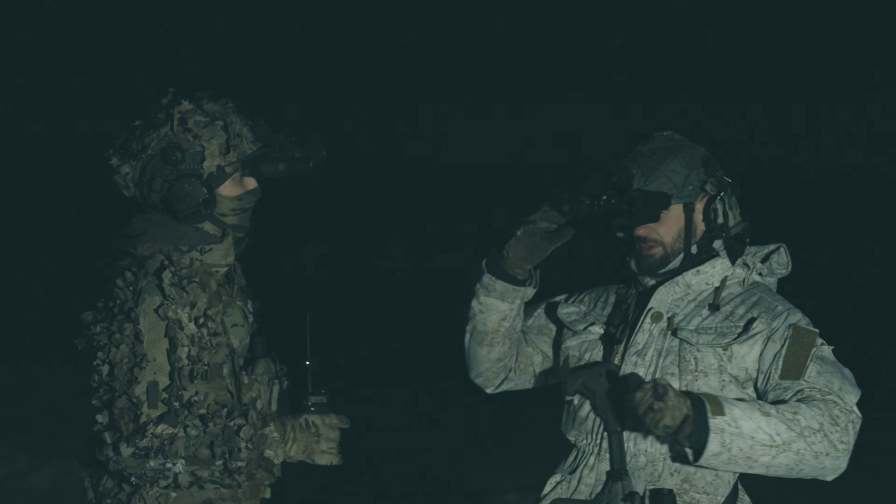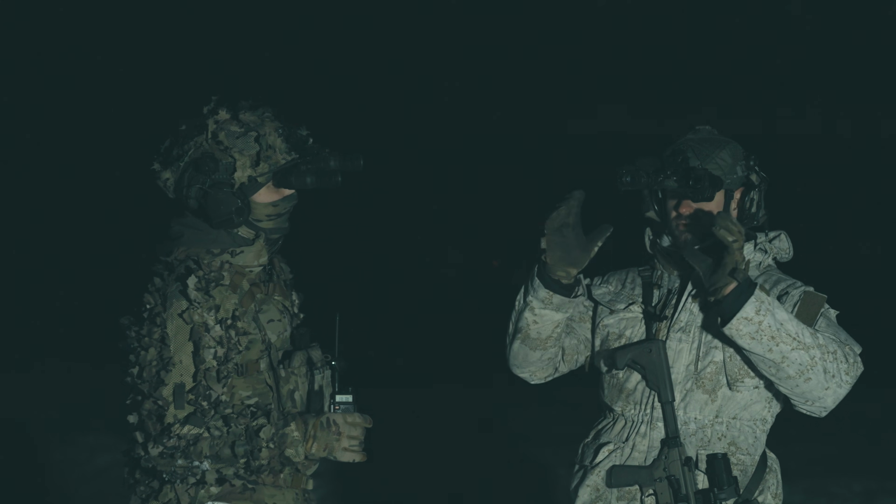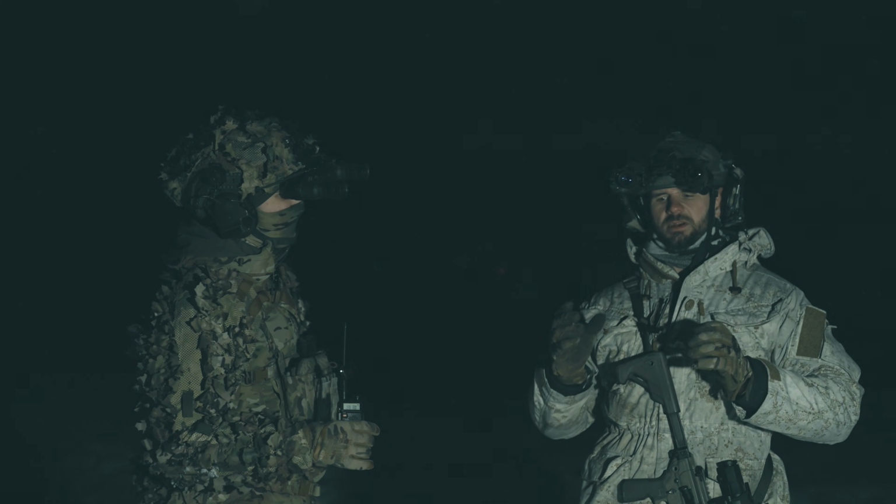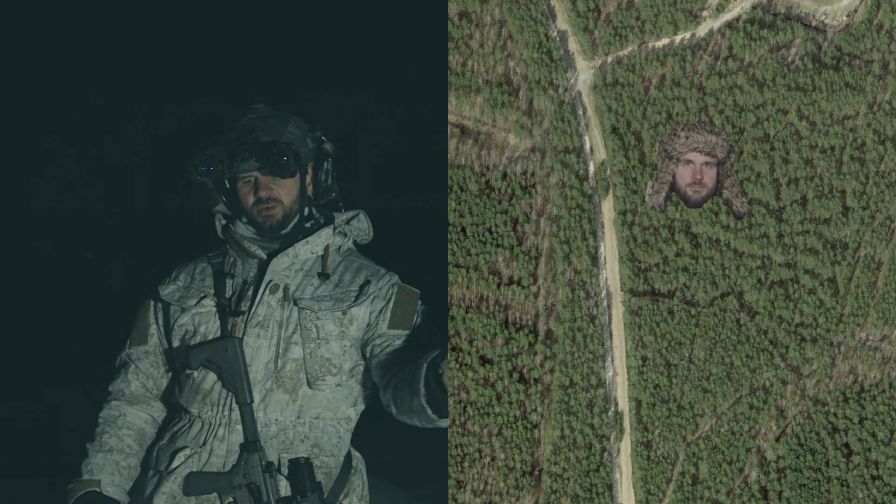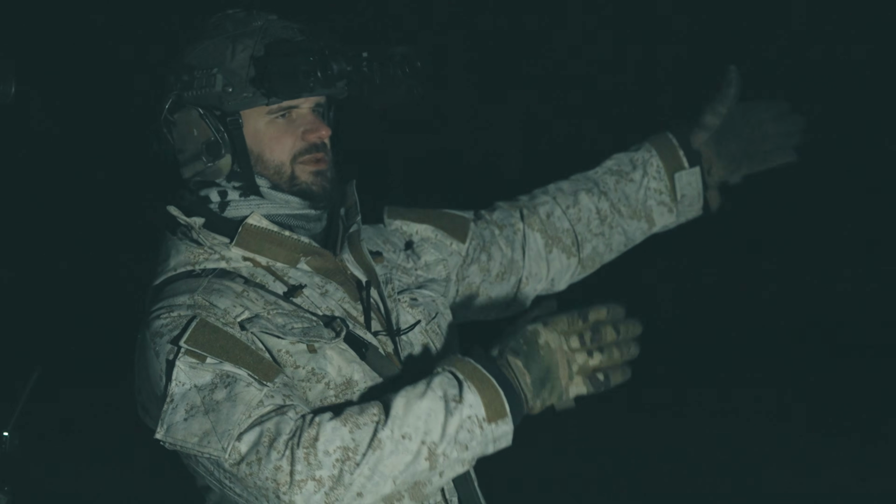Okay, using the monocular, since you don't have depth perception, it was kind of hard walking around because it's very uneven snow and there's ditches and everything. Just a few minutes and your brain kind of gets used to having two different images in front of your eyes. I did these diagonal movements and that helps me to see the gaps between the trees.